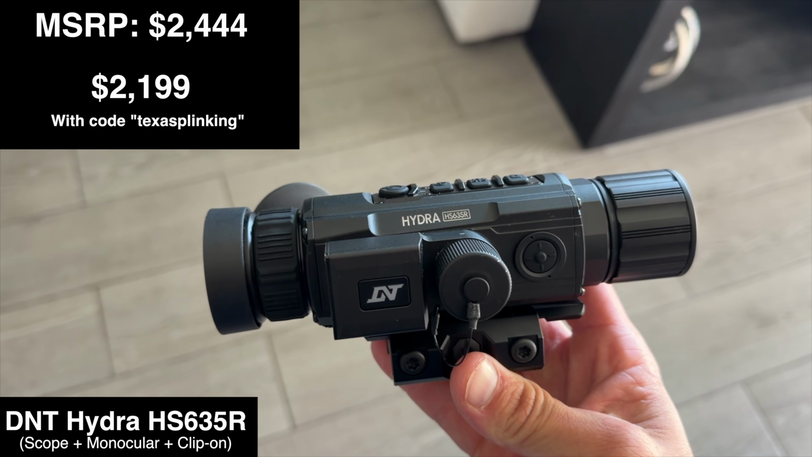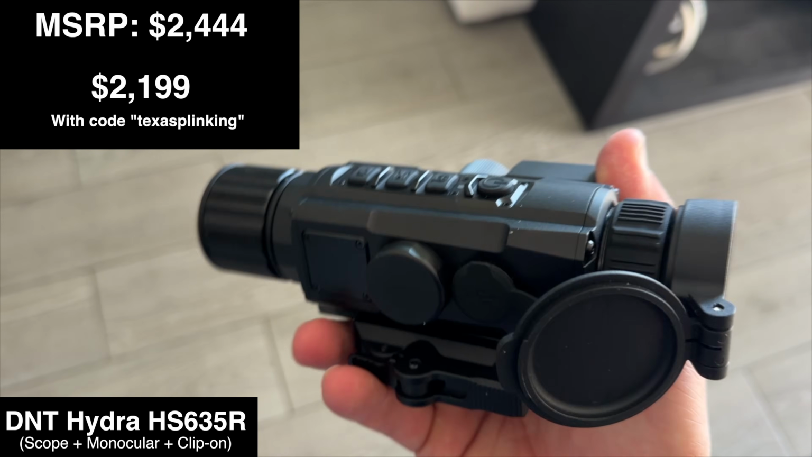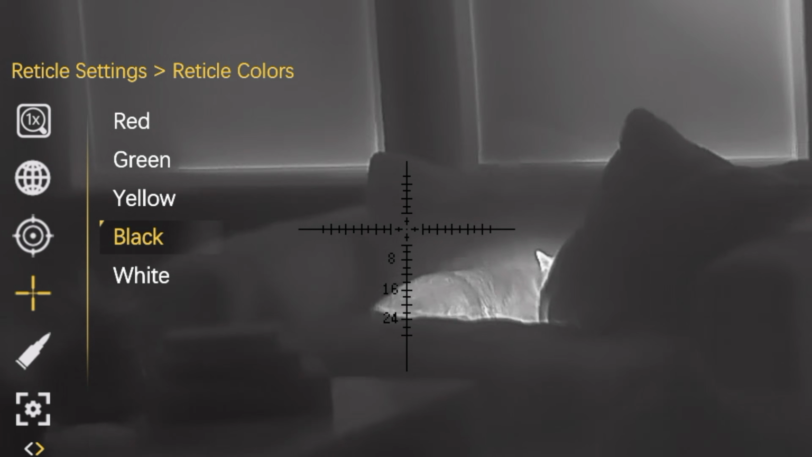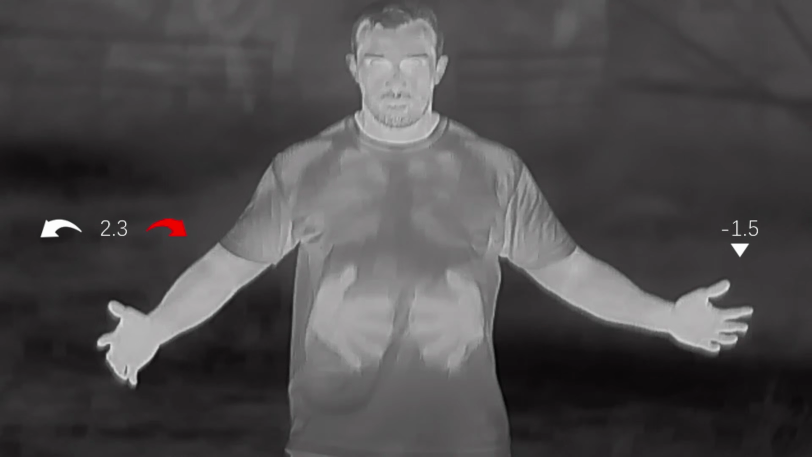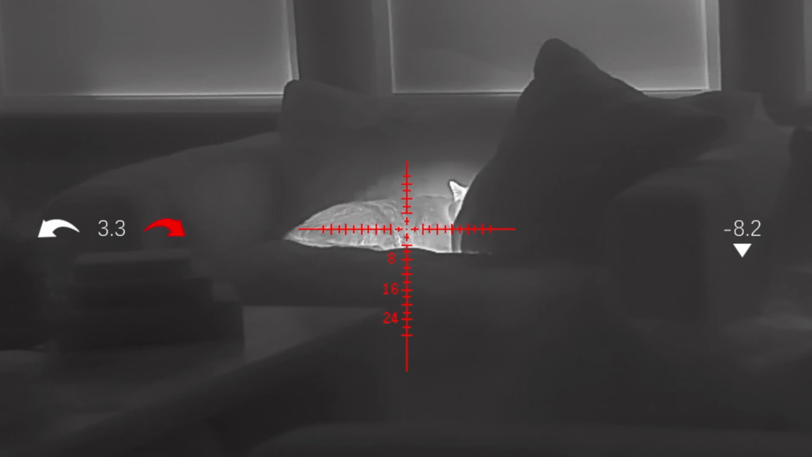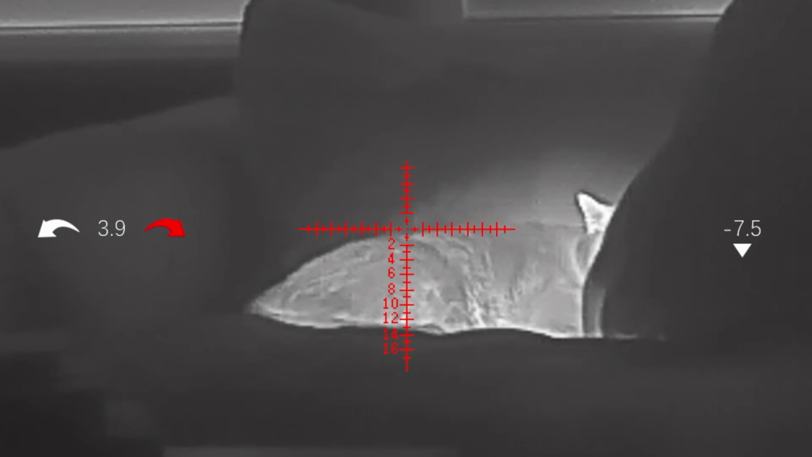Now, if we pick this one up here, this is the Hydra HS635R, which is, I think, the second most expensive of the Hydras, which is still pretty economic if you ask me, for everything it does anyway. It's like the 219, except quite a few things changed. For one, the resolution is 640 by 512. It's got a 35mm objective lens, minimum zoom of 1.5x. And that would be the end of it if it was just the HS635, and those can be had for just under $2,000 with that coupon code.